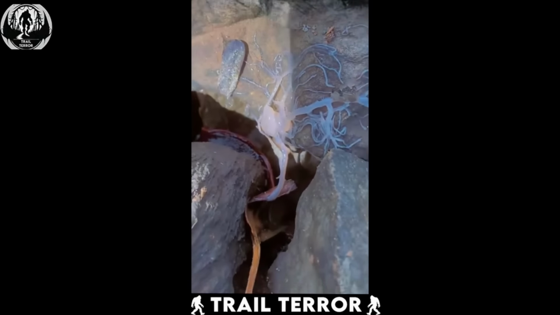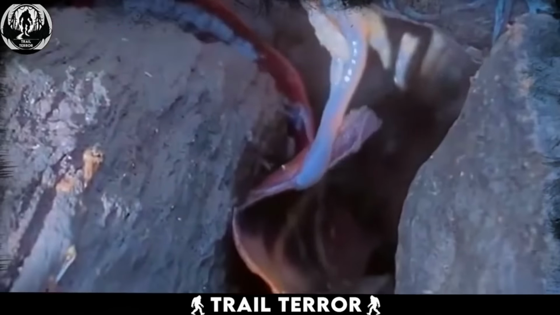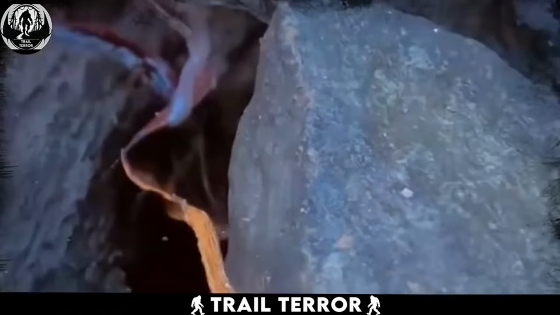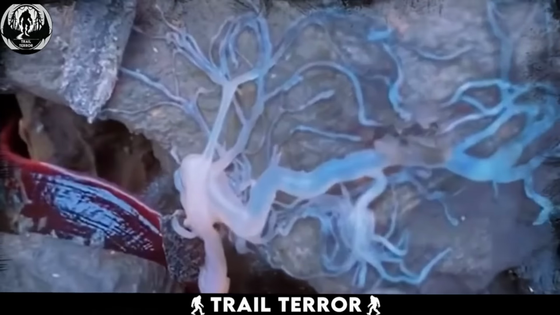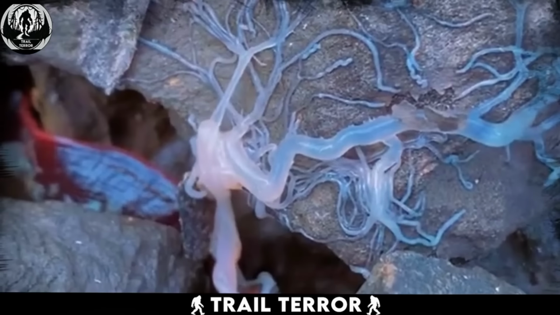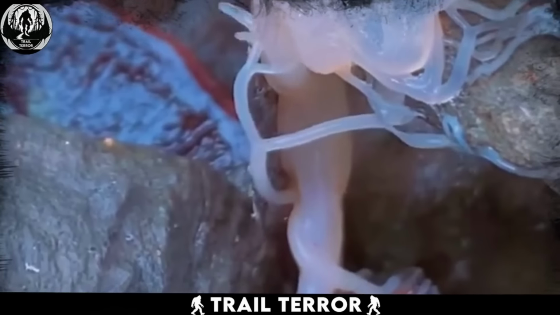camera. This makes me wonder, is this thing actually alive? It's behaving like something you'd expect to be living, growing, and moving in such an unusual way. It might be some kind of water creature, or something I certainly have never seen before. What is this mysterious thing? If you know what it is, leave a comment.